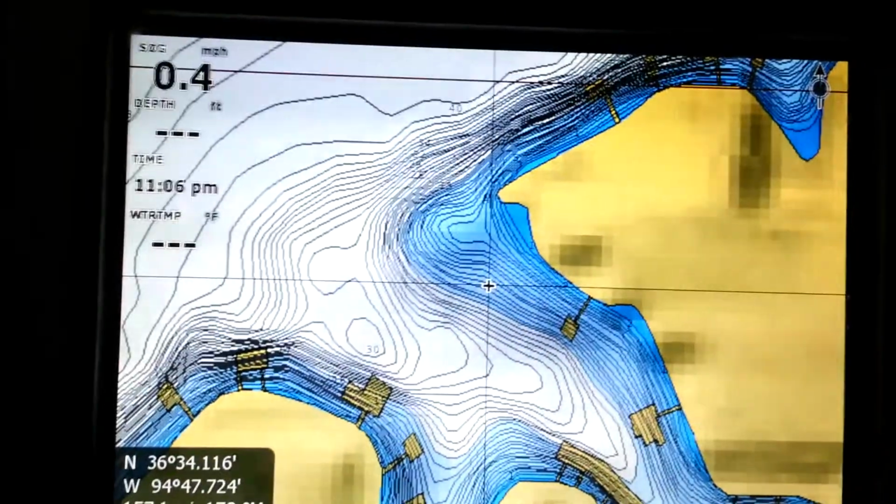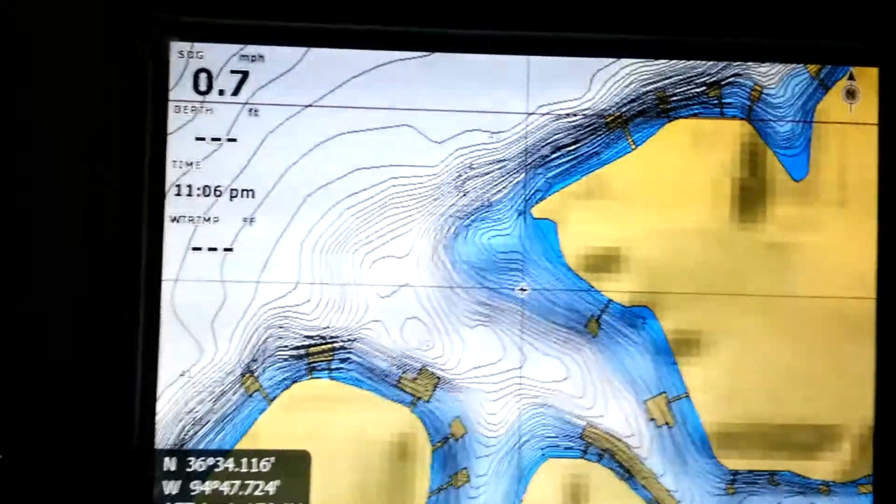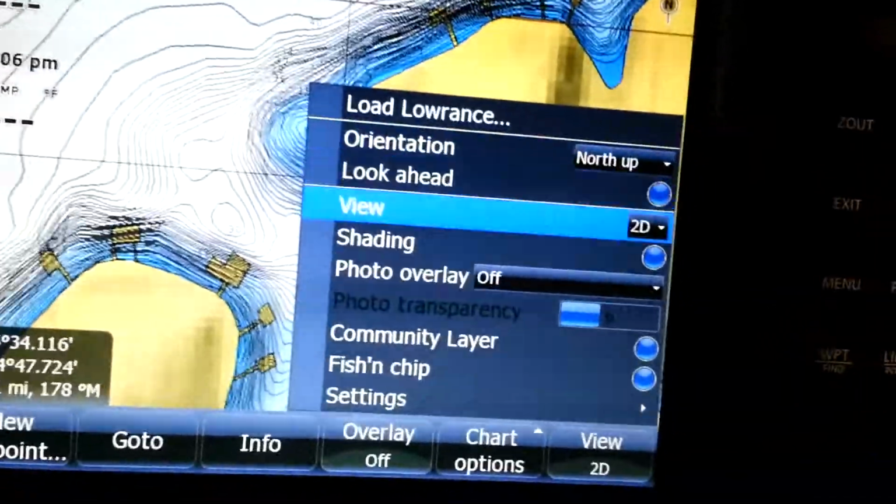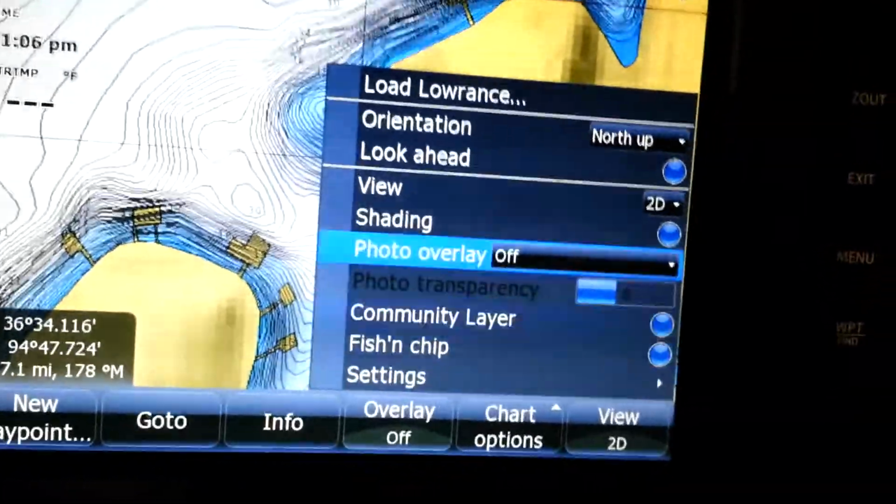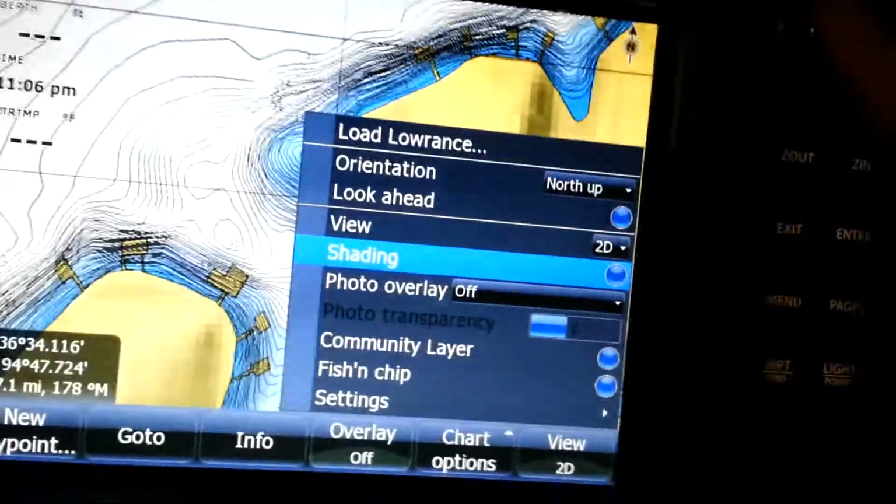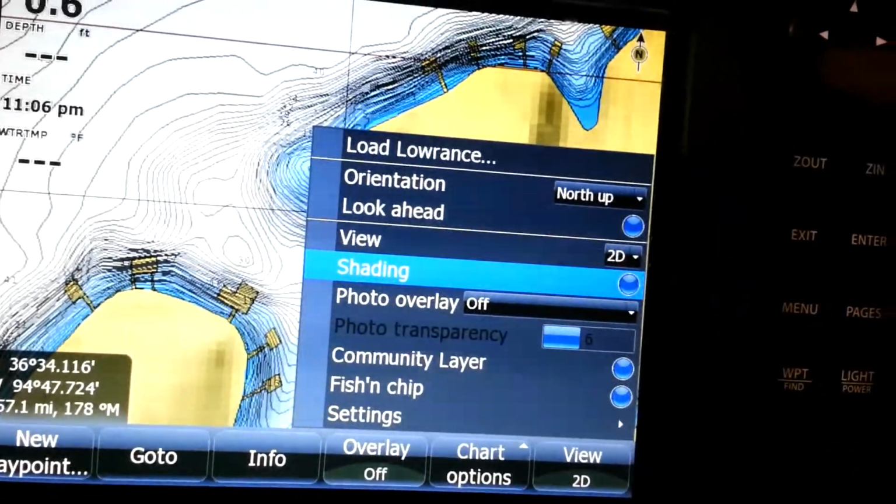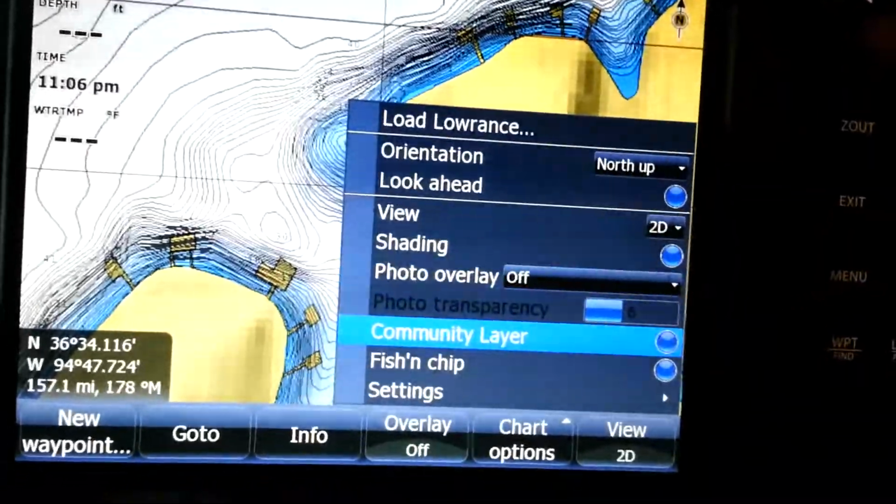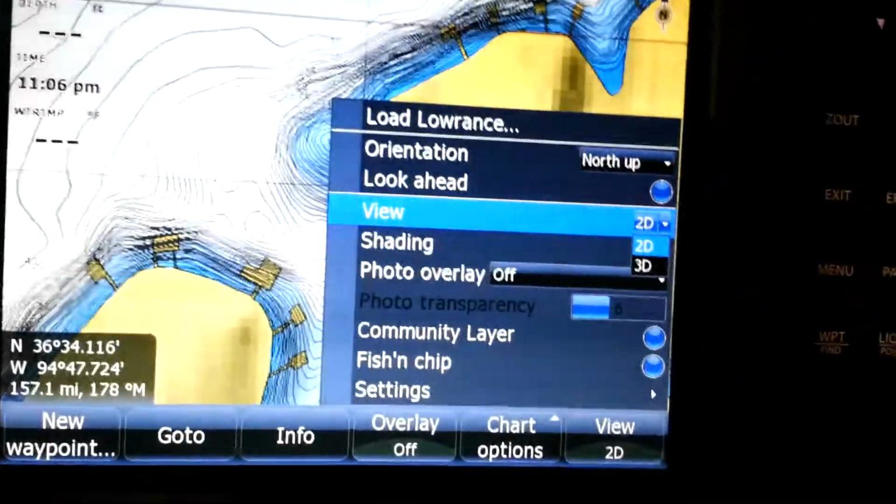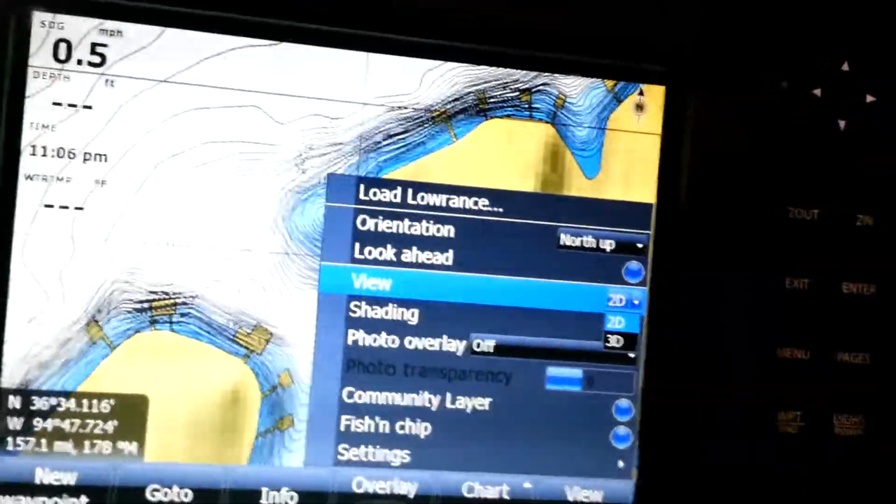If I want to say the water was down 10 feet, I technically don't have a water level offset on the Gen 1s. When I follow the directions from Bass Boat Central, it says menu, chart options, and go to view, and then it says depth highlight. I don't technically have a depth highlight on there.